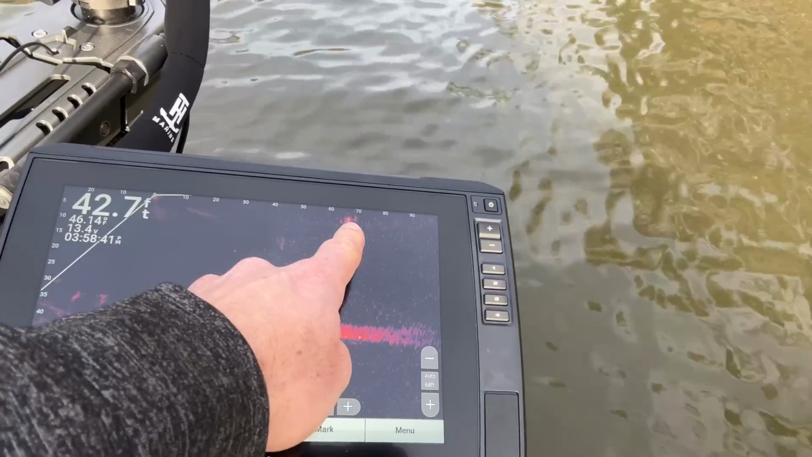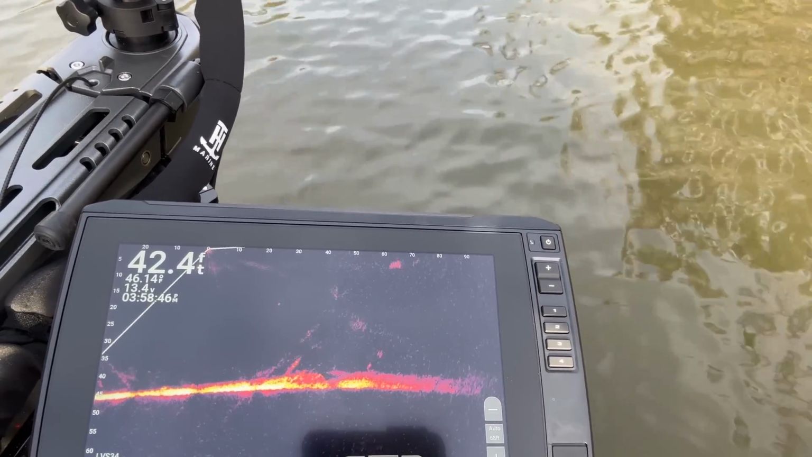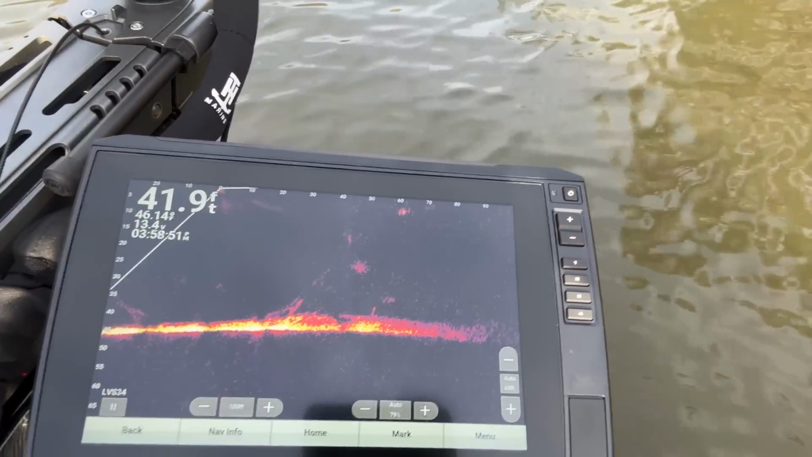And there's another little wad of them up higher in the water column. I'm gonna look over there and see what's going on. Might have to catch a fish or two. But that's a school of gizzard shad. That might be an individual fish or two.